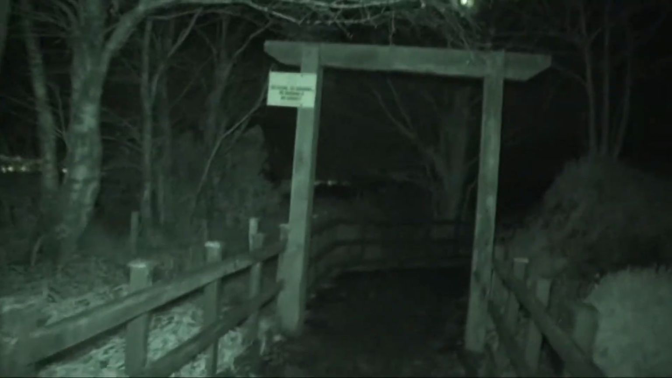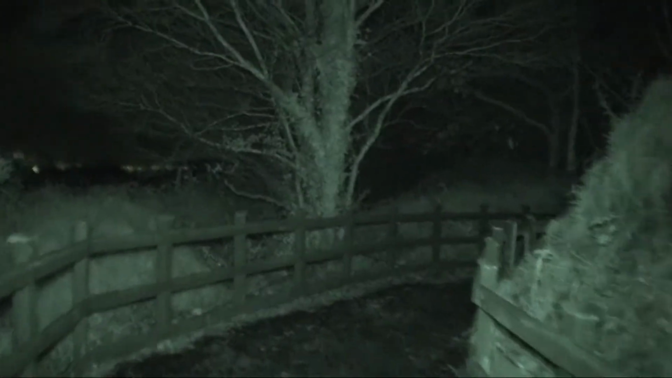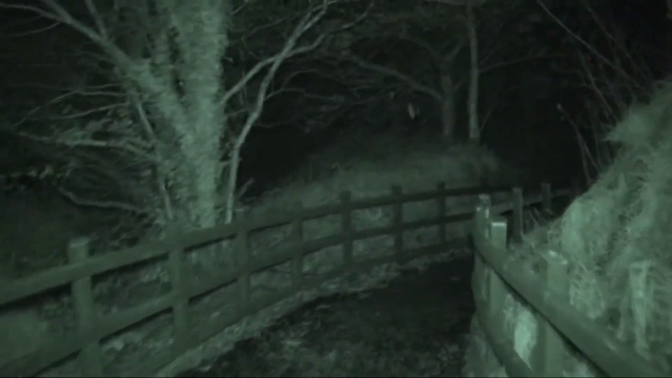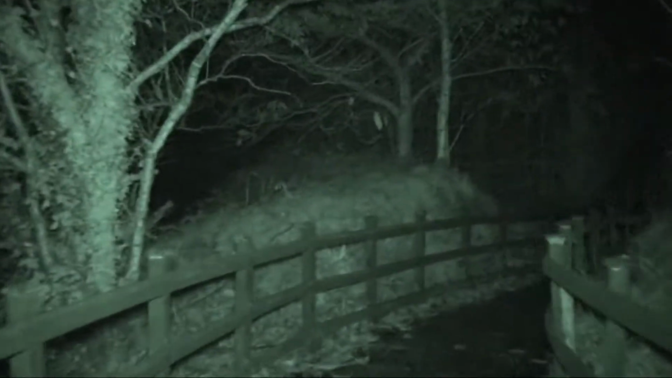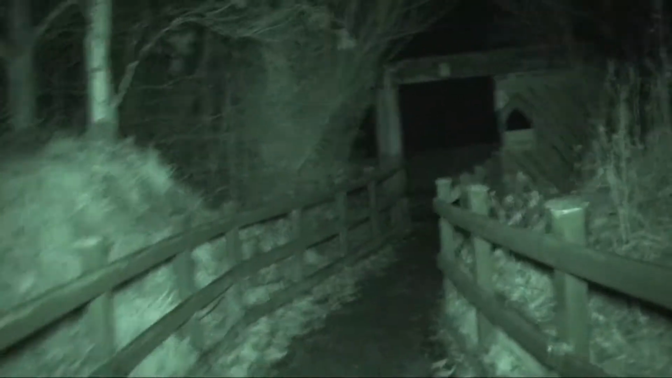Just kind of rough and ready tonight, folks. Took a last minute decision to go out, so oh, that's pretty good. See, the modern night vision is black and white and the older night vision is in green.